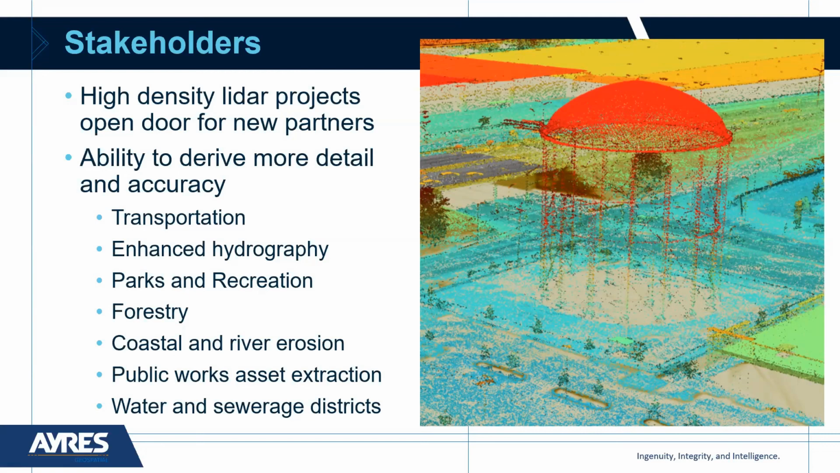We've heard a lot about enhanced hydrography. Parks and rec, when you have the ability to see those tree canopies, you can analyze street trees, for example, and important trees that you have in parks around the area. Forestry applications are significant. Coastal and river erosion.